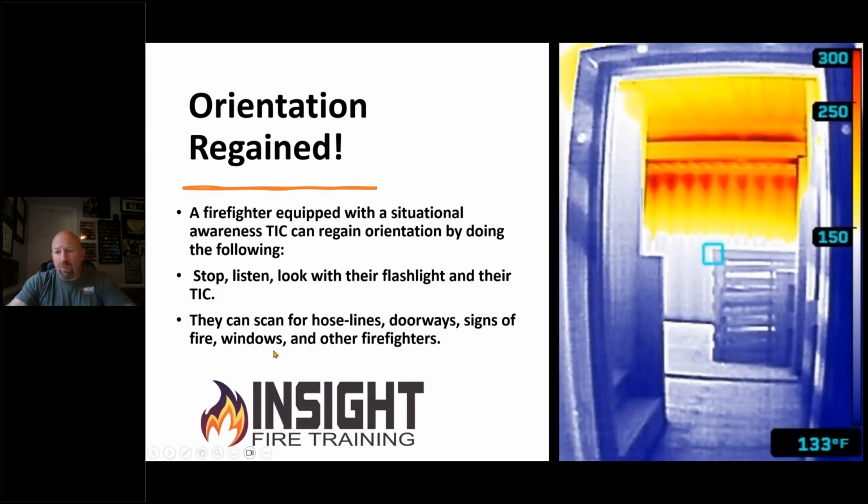You could frame out rooms and show firefighters what it looks like, and then you can help them regain orientation. You get them to stop, listen, to look with their flashlight, and if they don't know where they're at, call their mayday, and then use their TIC and scan for hose lines, doorways, signs of fire, windows, and other firefighters, like this video we took in Ames, Iowa.